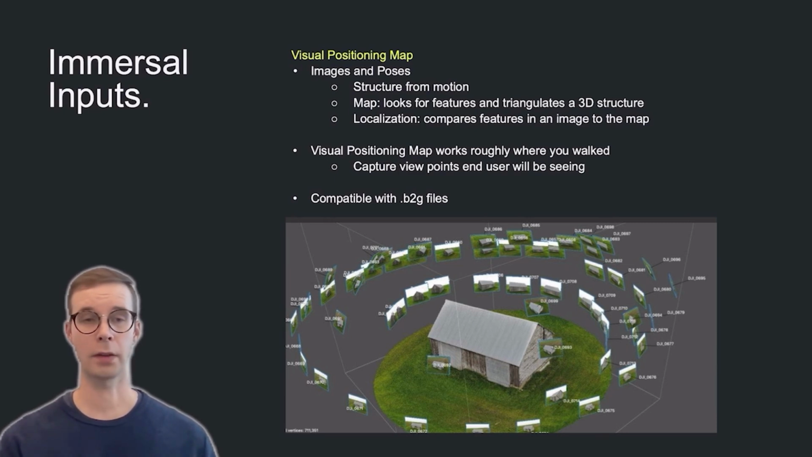And the theory of a visual positioning map is that it roughly works in the areas where you walked while you were scanning the material. So what that means is that when making a visual positioning map, keep in mind to capture viewpoints that your end users will be seeing. And this is important. The Immersal Cloud service is directly compatible with the raw B2G files. And this is the file format that Leica BLK2GO outputs. So this is good news for our customers.